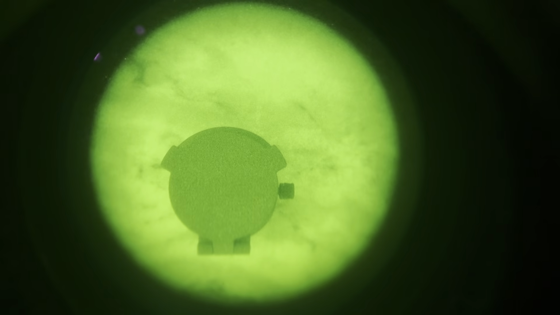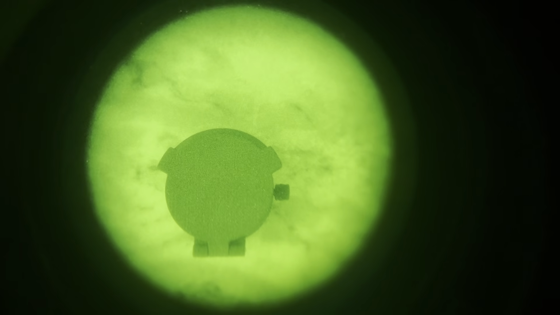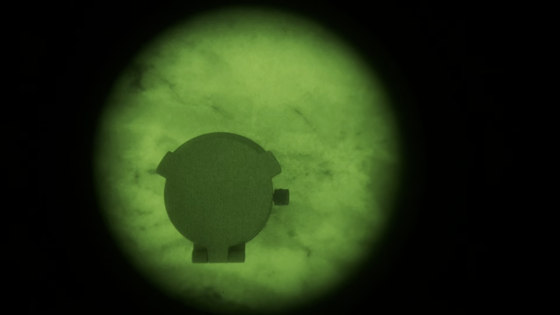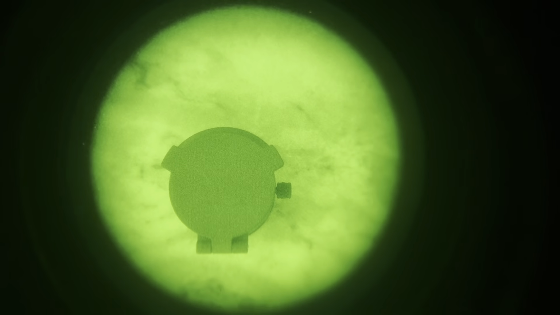So, manual gain: as I decrease brightness, I don't know if y'all can see this very well. Let's focus on this. There you go, that's focus. As I decrease brightness, the image becomes cleaner, less noise. As I increase brightness, there's more noise. You can see the grain. As I decrease, less and less grain, until we have more and more grain the more I turn it up.